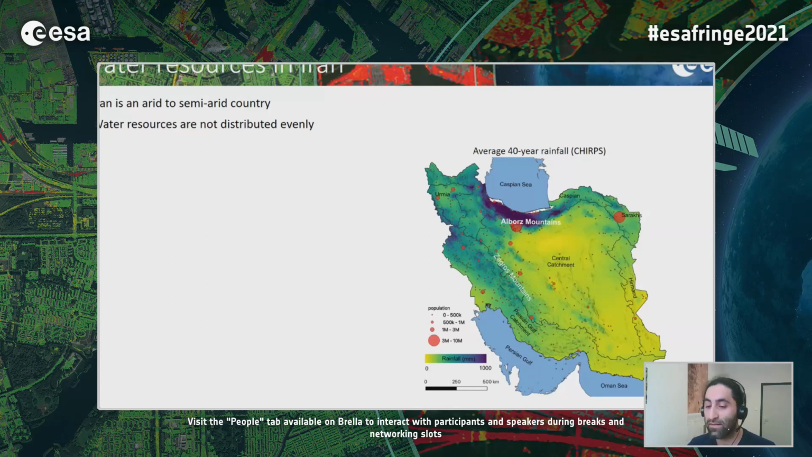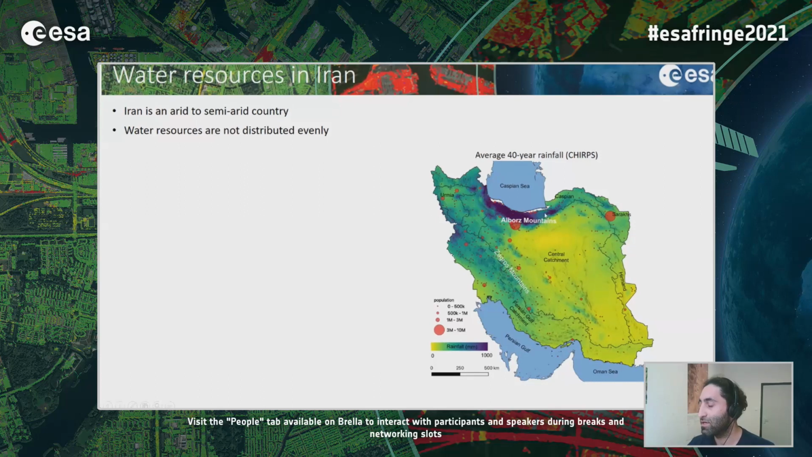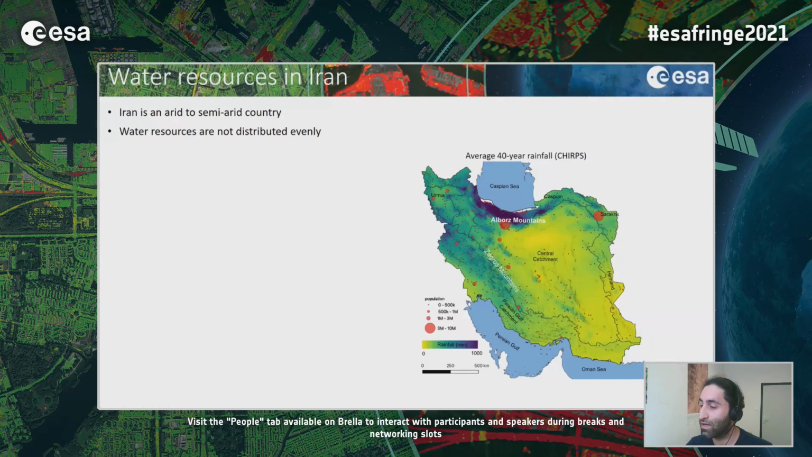If we look at the average rainfall map of the country, you see that, for example, to the north of the Alborz Mountain, where we have the Caspian catchment, the area receives a lot of rainfall, in parts more than even 2,000 millimeters per year. In the west of the country, where we have the Zagros Mountain, we have a fairly good amount of rainfall every year. But in contrast, in the Central Plateau catchment, which covers more than half of the country, we have relatively lower rainfall.